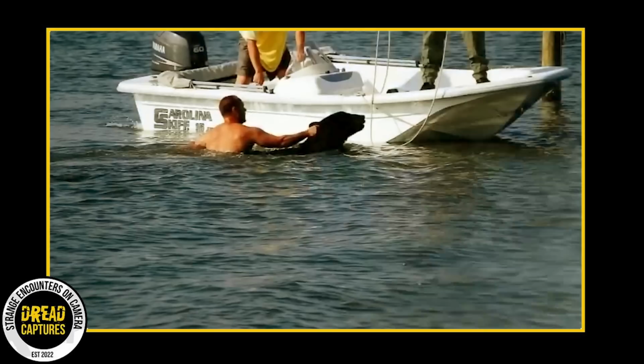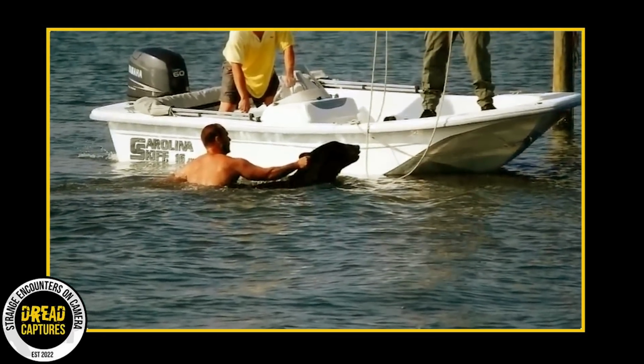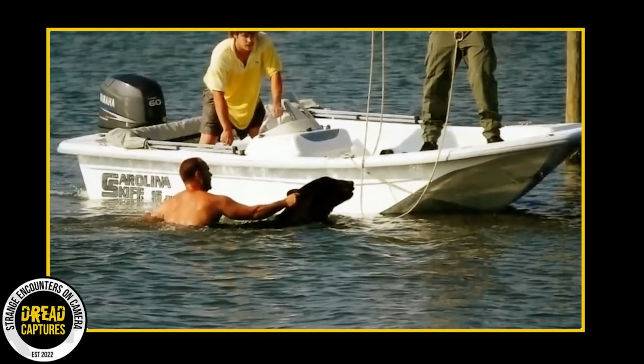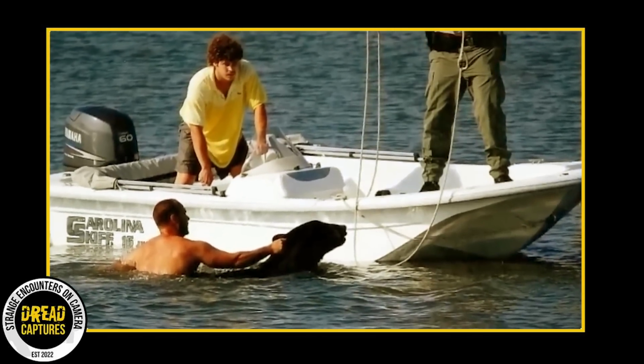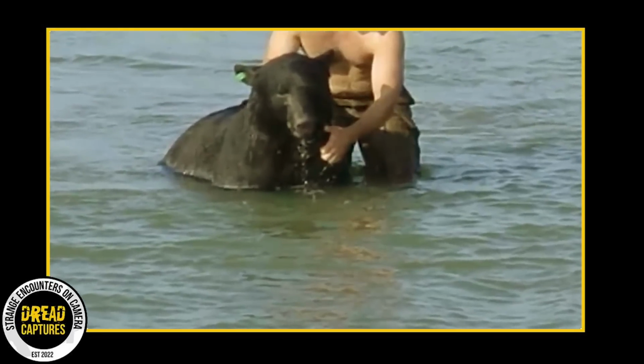Once near the shore, with the assistance of his colleagues and the strategic use of a tractor, they were able to transport the bear back to his home in Osceola National Forest. This event underscores the unpredictable nature of wildlife and the occasional intersections of their world with ours.